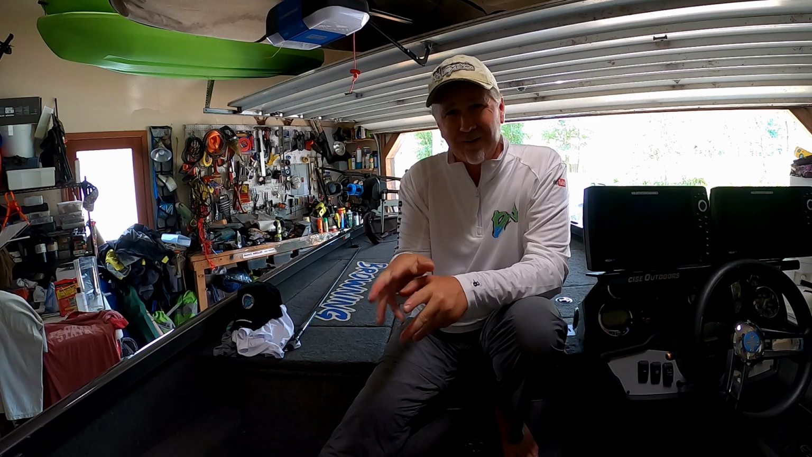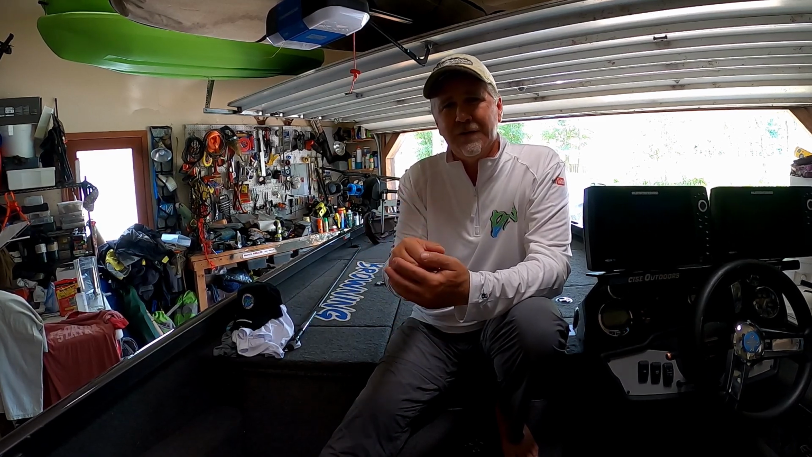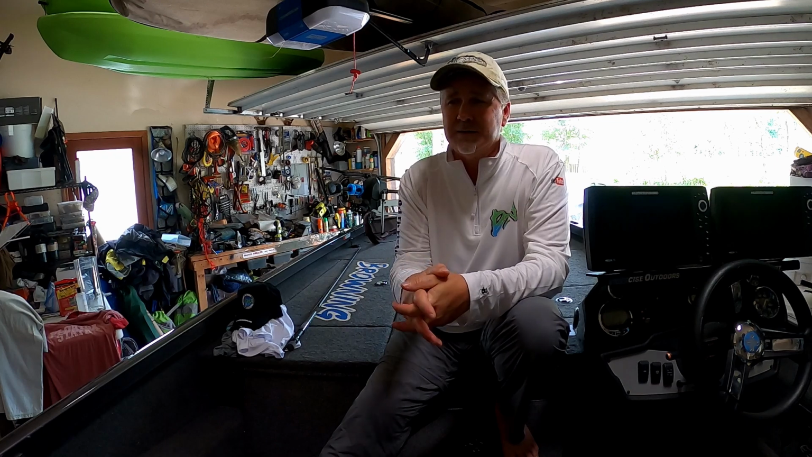I do set my speed down around 4. I like to go real slow when I'm looking for fish. I don't move very fast with the boat. I try to keep the boat around 3 to 4 miles an hour when I'm looking. Sometimes I'll speed up a little bit, but I start getting some distortion once I get up to around 4.5 to 5 miles an hour. So I try to keep my boat slow.